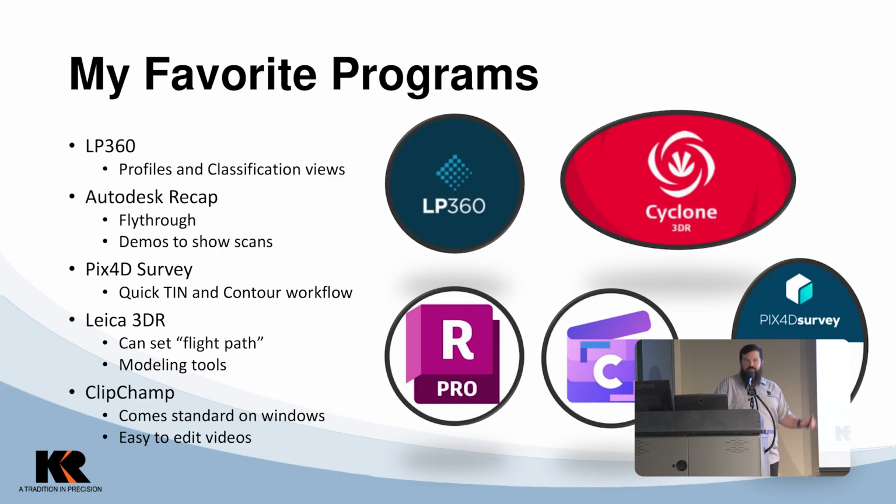Pix4D Survey, sorry guys, it's a really good tool for quickly making contour images that you can use. And a TIN, obviously, it's very limited in the amount that you can change. That's where LP definitely has the leg up, in difficult areas, when you need really, really accurate data. It blows Pix out of the water. But if you need something quick and dirty, boom, here's a TIN, here's contours in a few minutes, and you're not too worried about having everything classified perfectly, it helps you out there.